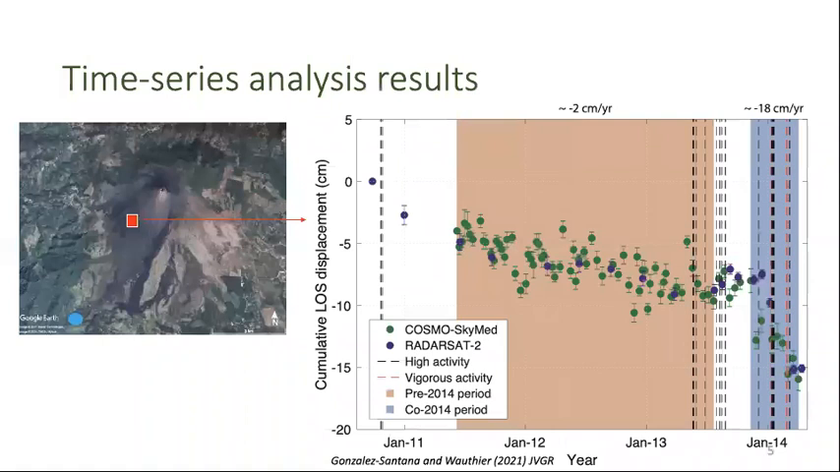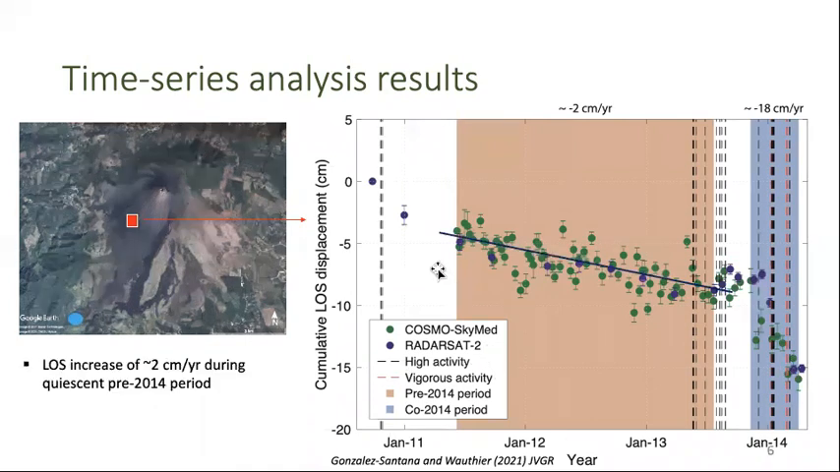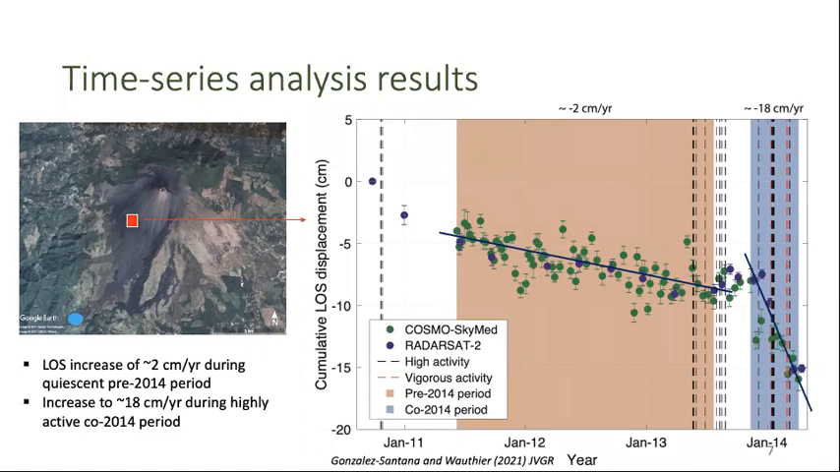Here I show the time series results. The plot on the right shows the line of sight displacement of the pixels represented by the red square on the Google Earth image over time. The blue circle on the map shows the time series reference region, and the vertical dashed lines show the times of high and vigorous volcanic activity. We found that the southwest flank of Pacaya was moving away from the satellite at about 2 centimeters per year from 2011 to 2013, and this increased to 18 centimeters per year in 2014, coincident with more vigorous volcanic activity.